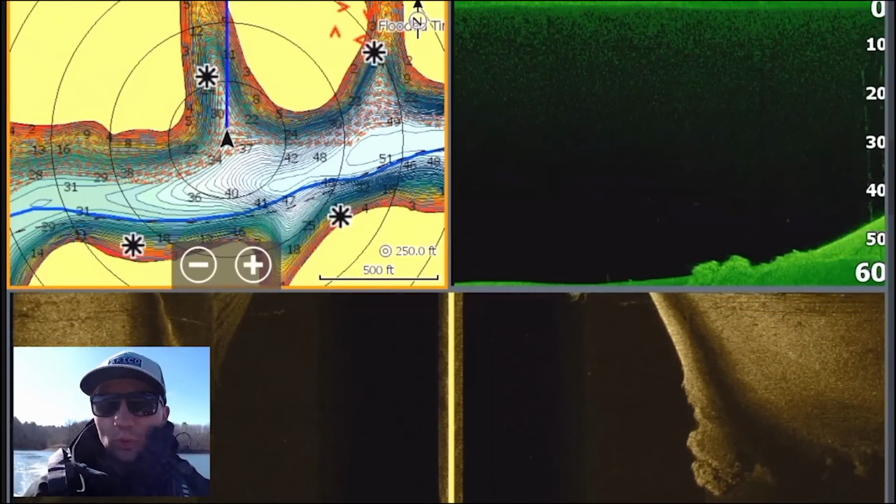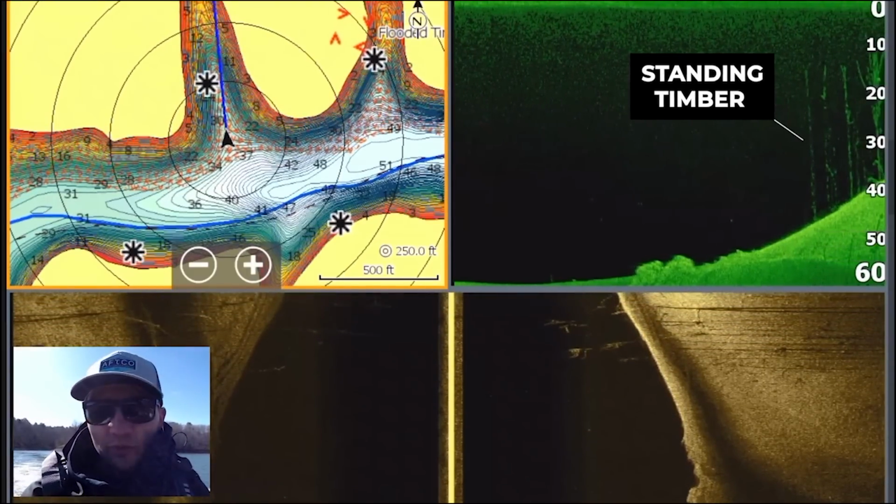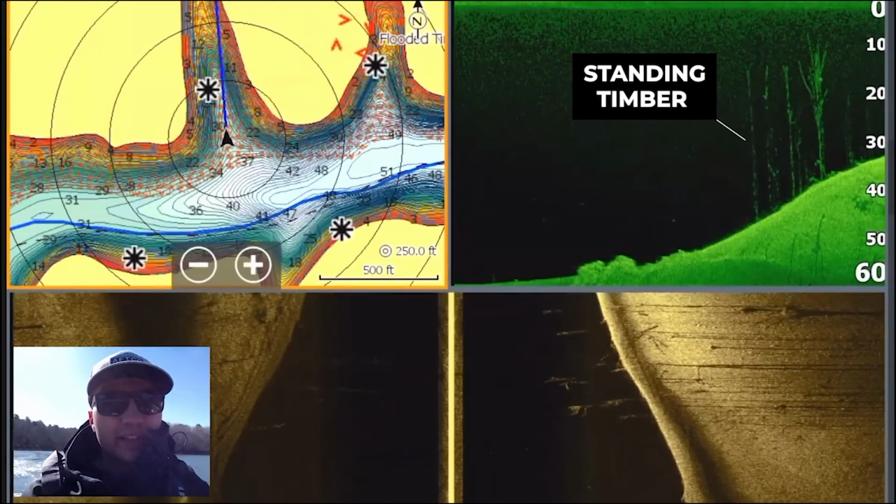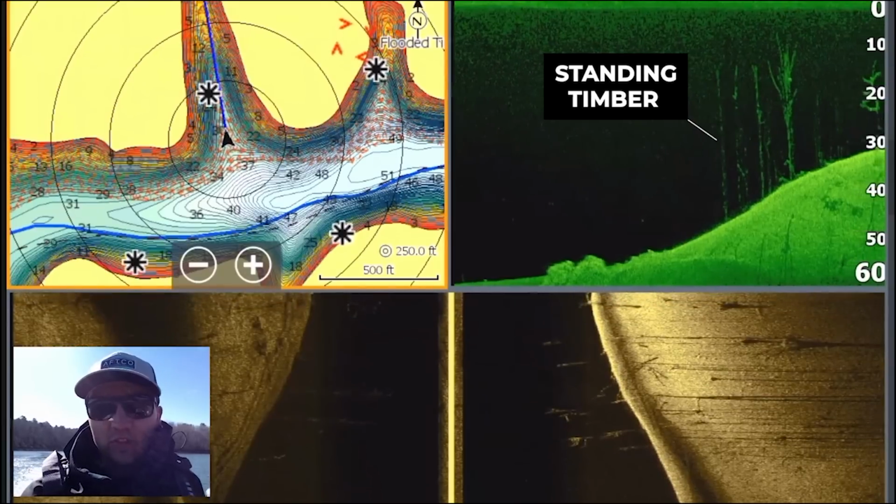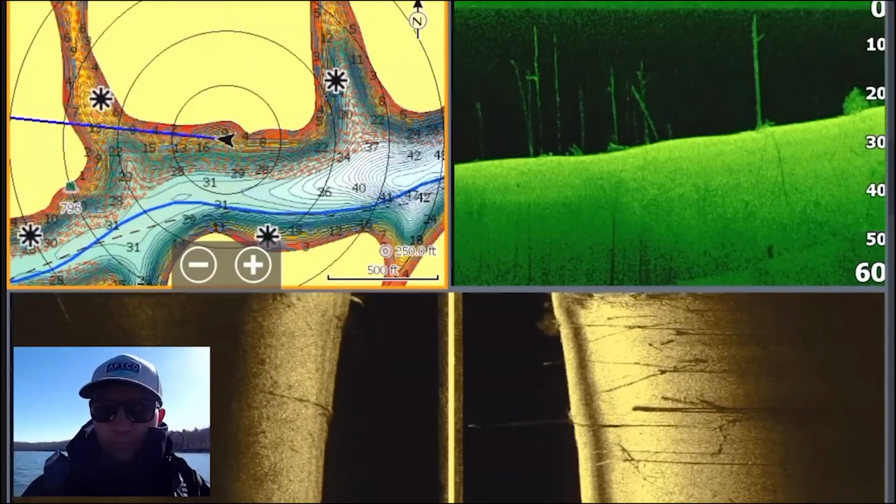Honestly, all I'm looking for when I get to one of these creeks is a sign of life, whether that's some type of bait fish, some fish suspended anywhere. Once I get a sense for what depth the fish are in, I can make a better determination of whether I need to fish offshore or if I can actually fish up shallow and get some fish to bite.